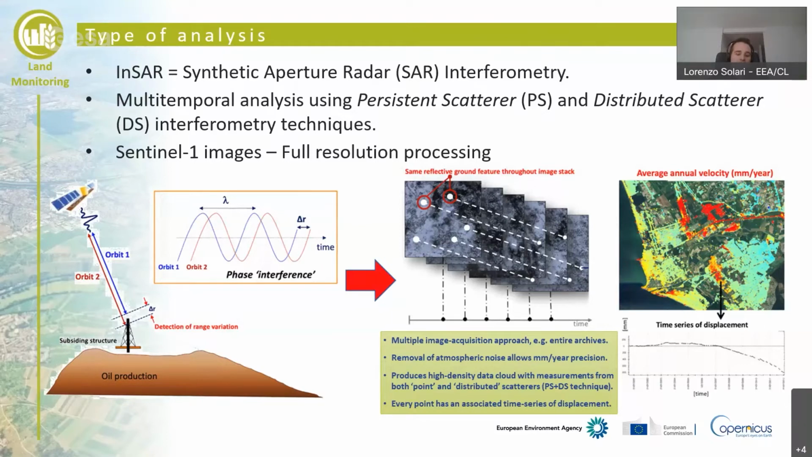In urban areas, we speak mainly about persistent scatterers, so targets which coincide with buildings or man-made structures in general. In peri-urban areas and in non-urban areas, we will speak about distributed scatterers.